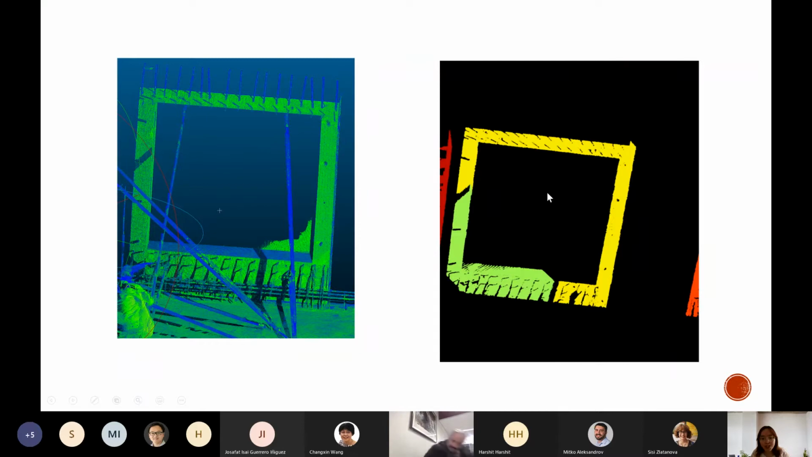Then during the segmentation process, because there are no points in this part, the panel will be segmented into two clusters. This is also a common problem, but we can't make it a conclusion here.